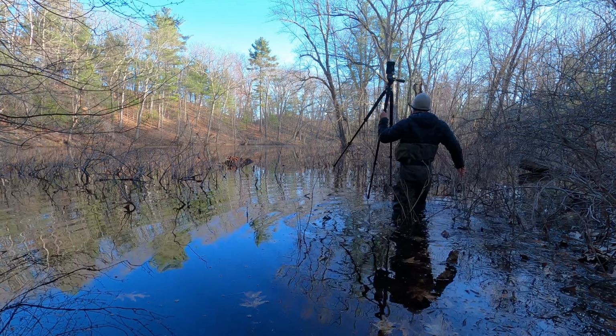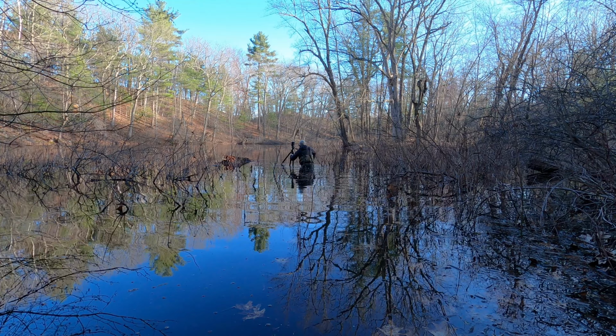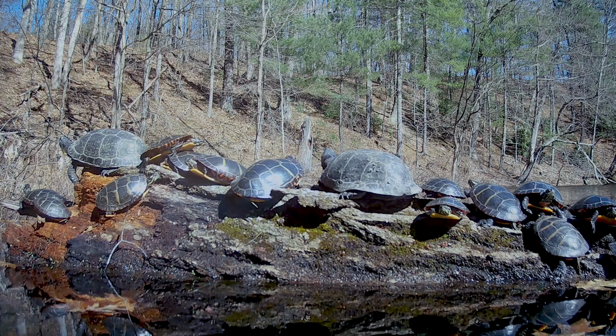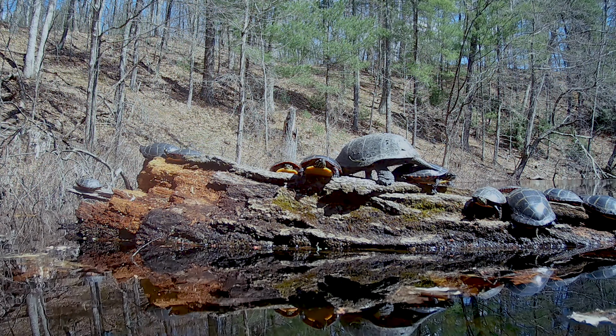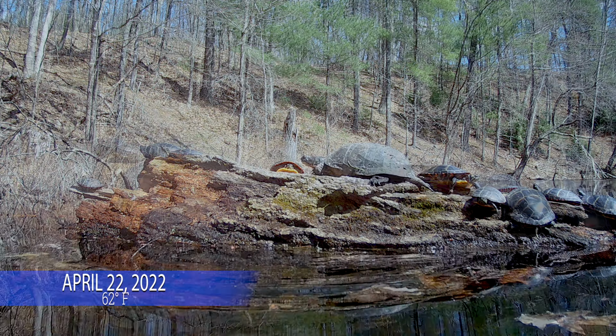So last April, I attached a cam to a tripod, waded out to within a few feet of the log, drove the tripod's legs deep into the muck, which thankfully held it firmly. For the next few weeks, the camera captured up close and personal basking painted and Blandings turtles, and this included the Blandings occasionally bullying the much smaller painteds.